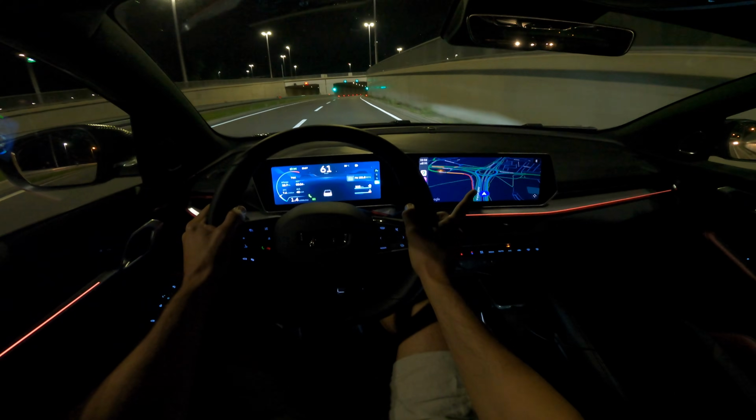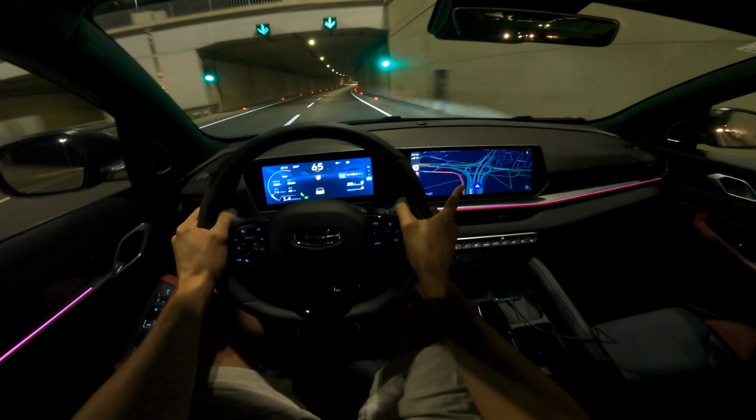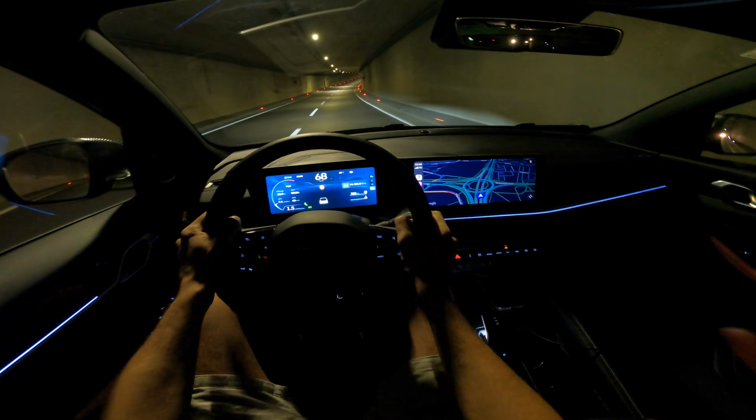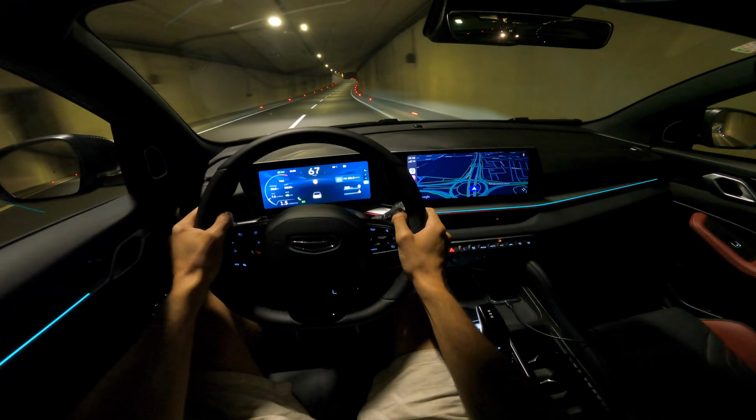With Google Maps, it's really not accurate when it comes to speeding cameras, so I might advise you to use Waze. There's a new speeding camera here and just isn't here. This is just if you're coming from abroad as a tourist.